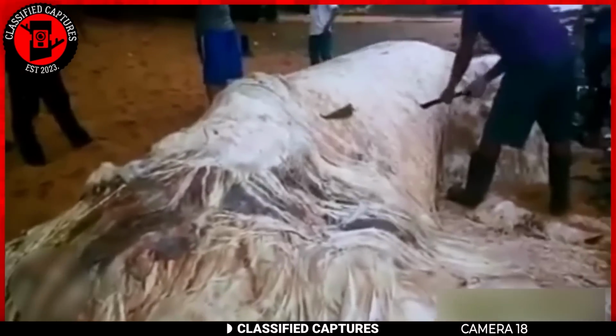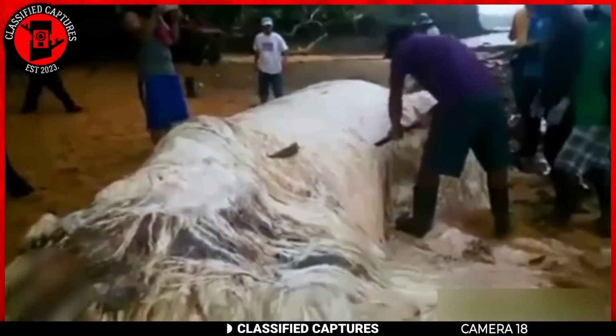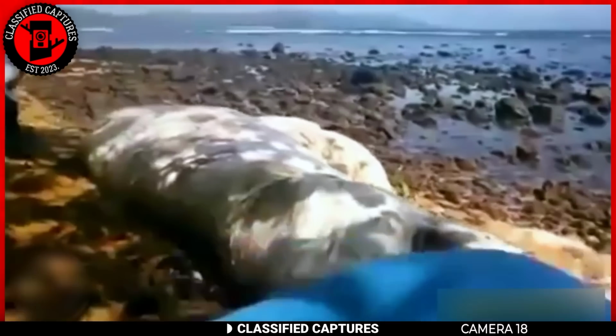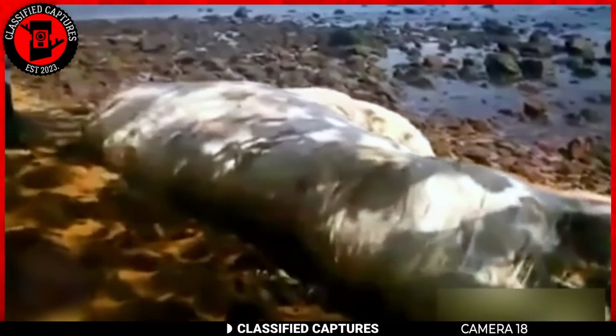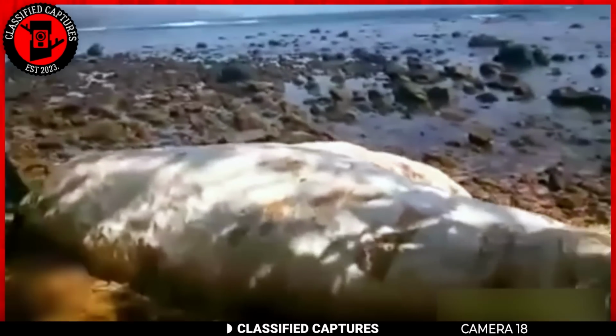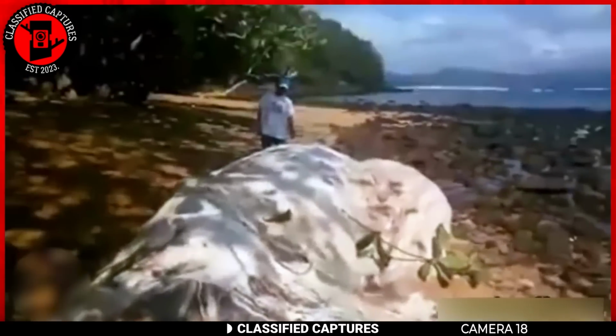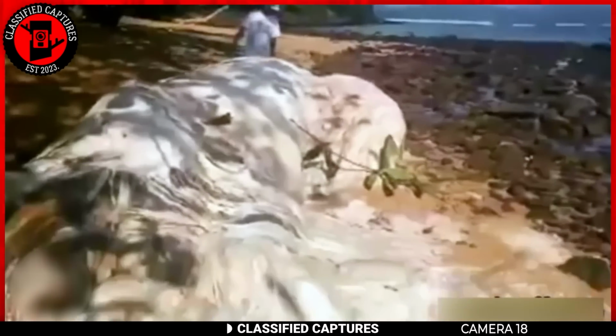Given its size, everyone who saw it thought it was a whale. That's at least until they took a closer look at the creature and realized it had no discernible aquatic features, no fins, gills, or anything that might suggest it was a fish. Some speculated that it might be a giant squid, but that's not what a squid looks like.